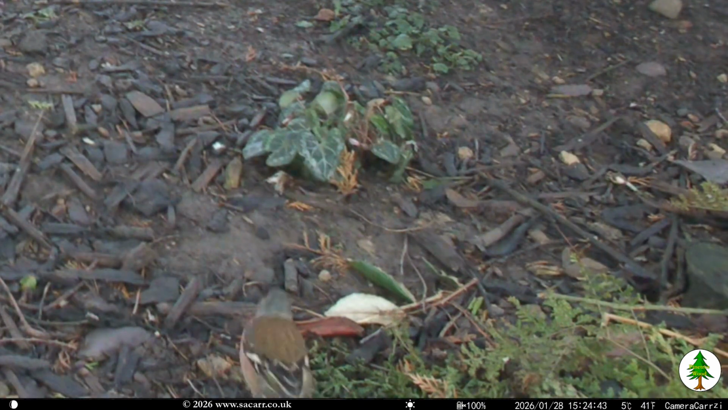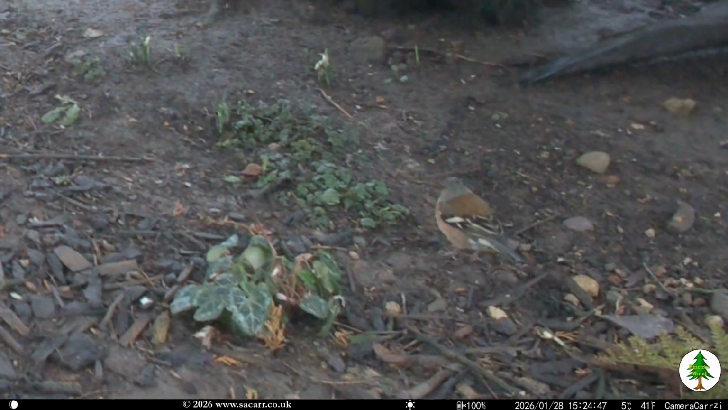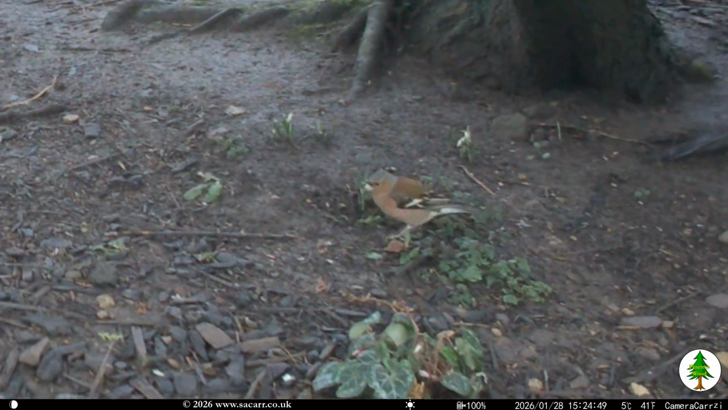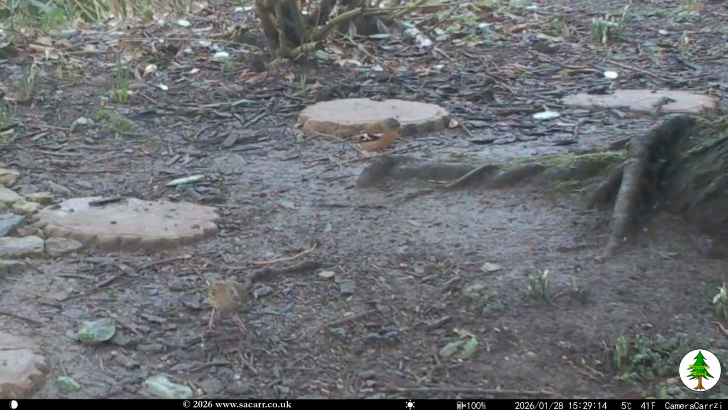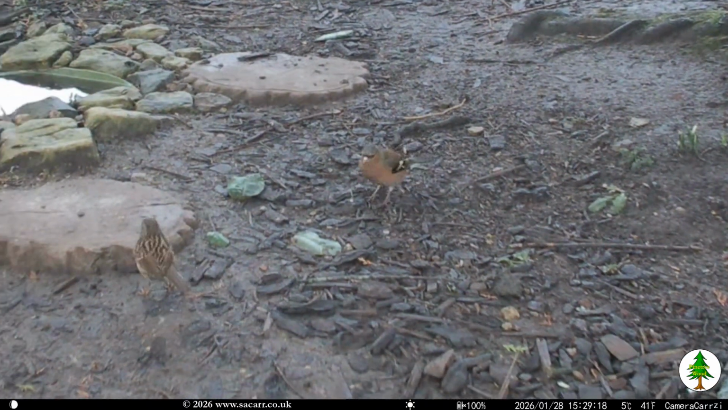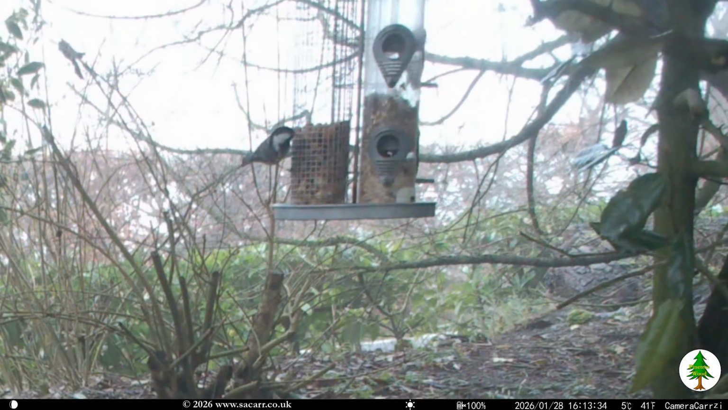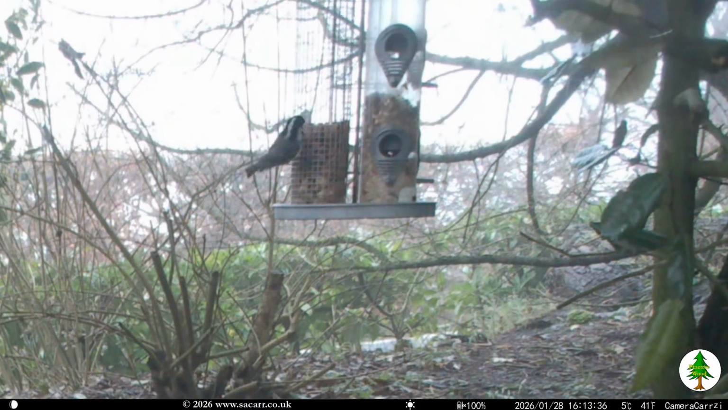The chaffinch was still around at 3:25 and was joined by a dunnock, both searching the woodland floor below the feeder. A coal tit ended the day at the early time of 4:13 in the afternoon.